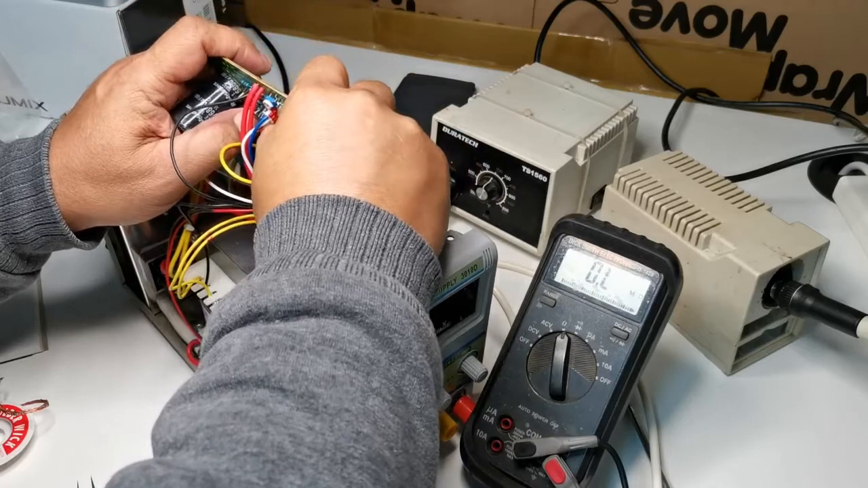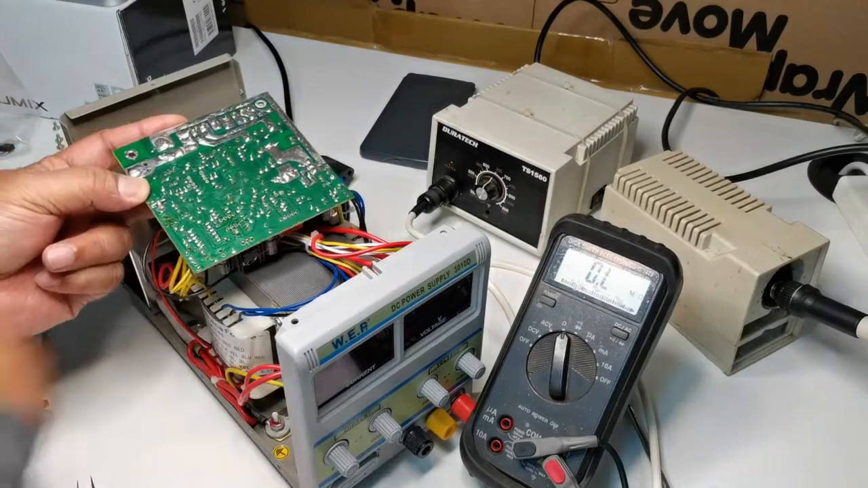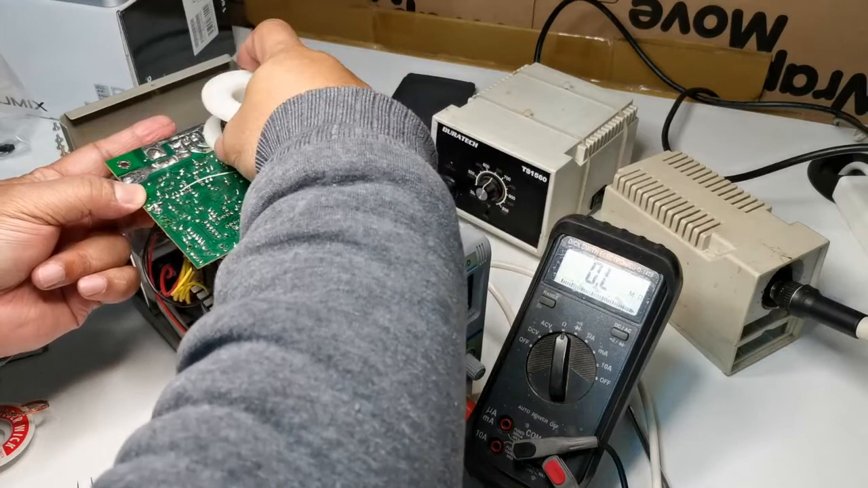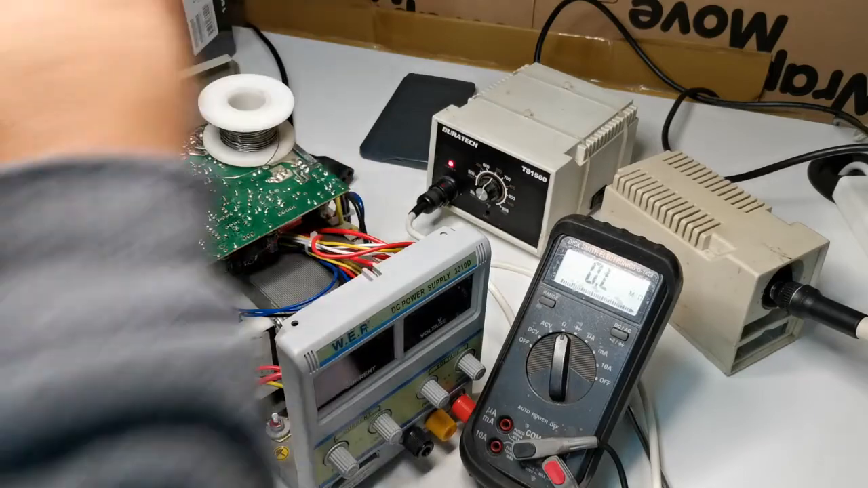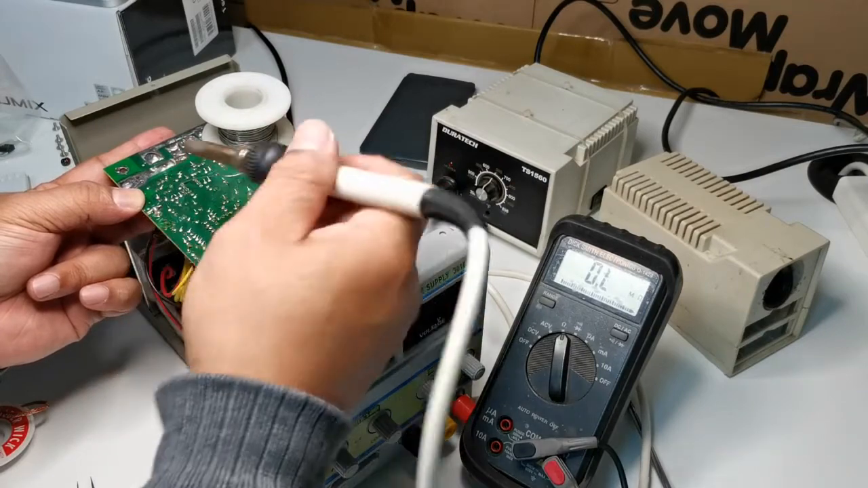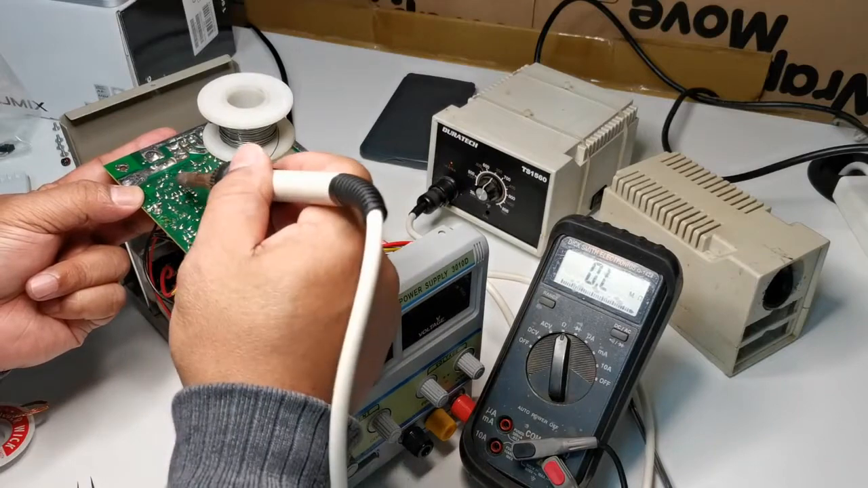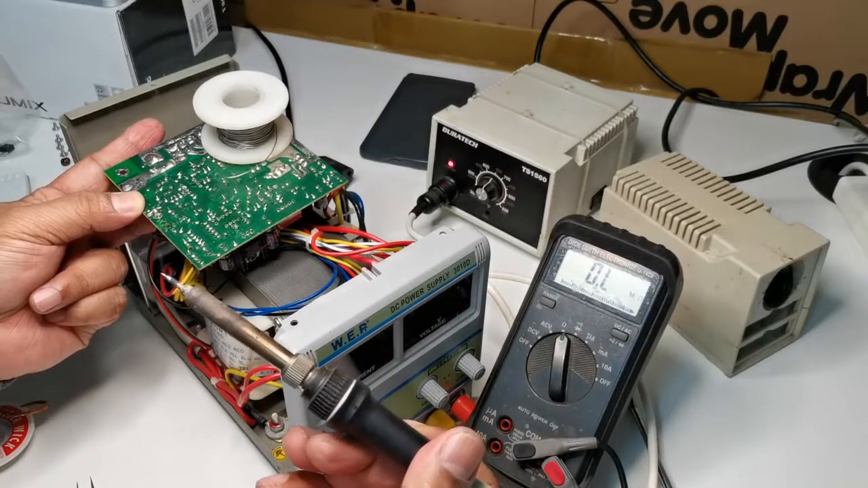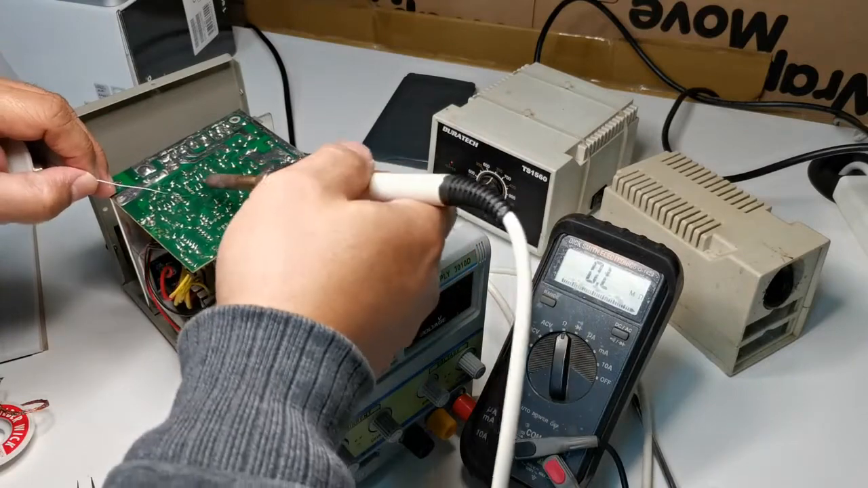It's not going in, so okay, it's going in. Okay, maybe some of you find it easy to hold the lead while also soldering, but I have my other hand underneath, and I only have two hands, so I have to do this. Okay, all good. Now solder the rest of the pins.